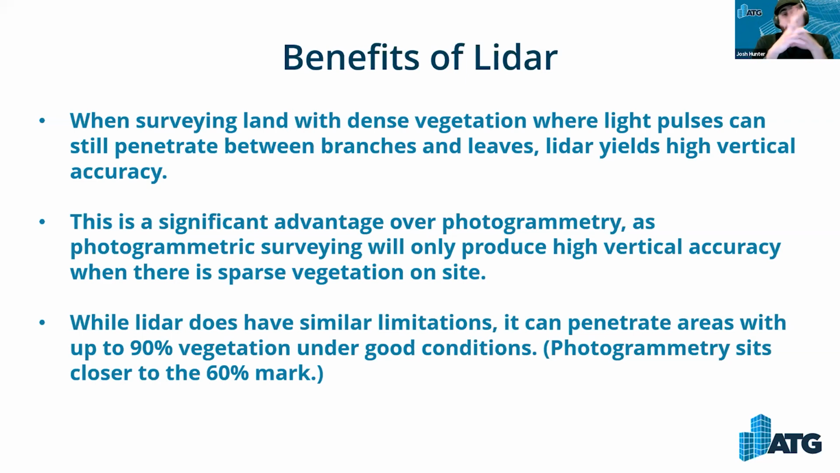So again, with dense vegetation where light pulses can still penetrate between branches and leaves, LiDAR yields a high vertical accuracy. This is a significant advantage over photogrammetry, as photogrammetric surveying will only produce high vertical accuracy when there is sparse vegetation on site. So obviously, if you're doing a building or something without trees and green stuff, you'll be fine with photogrammetry.